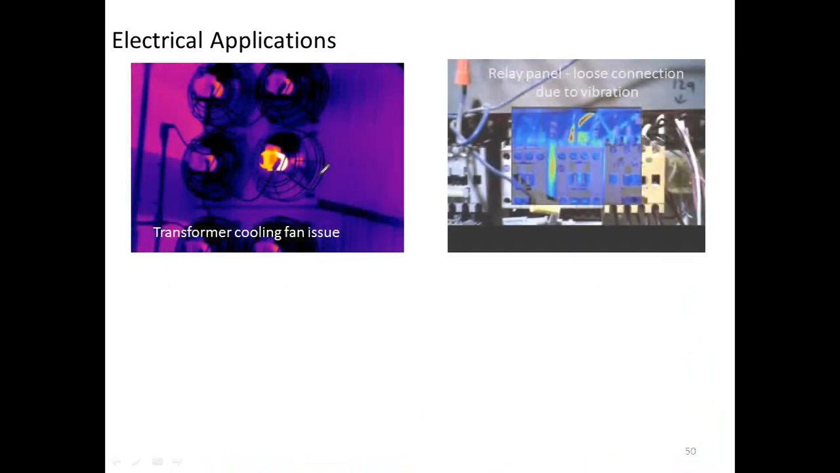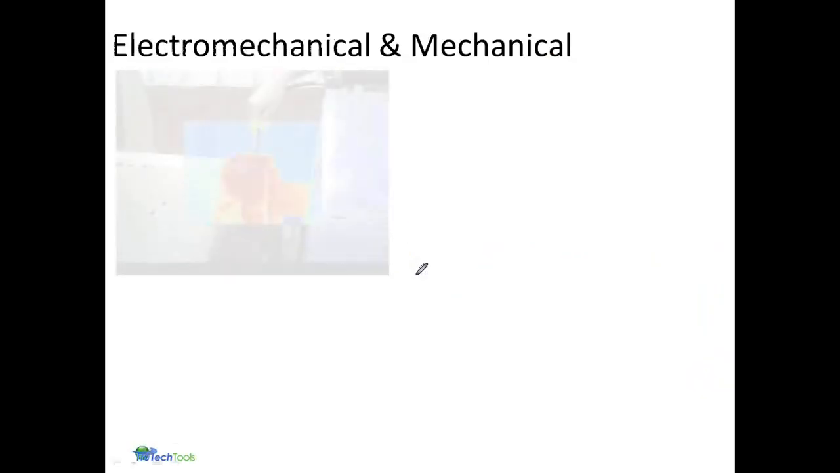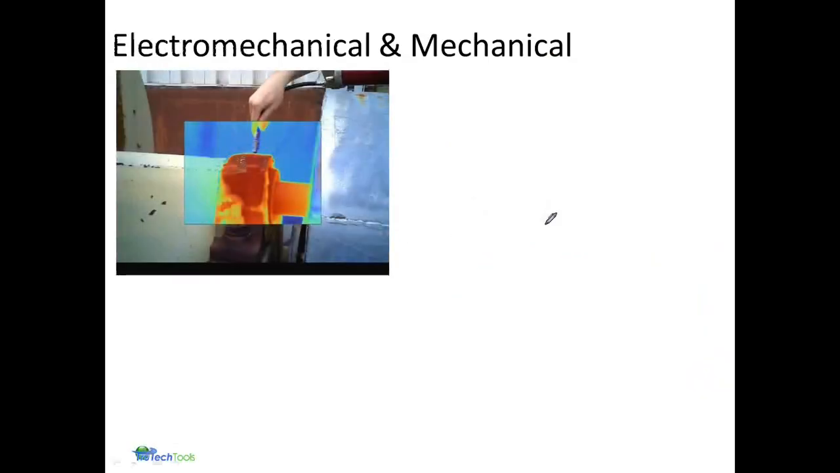Whether it's convectively cooled transformers or low voltage relays, as an example. This one here in the upper right-hand corner is just due to vibration, a connection issue. And again, various components just showing different aspects, but an infrared camera is extremely effective in diagnosing these particular problems.